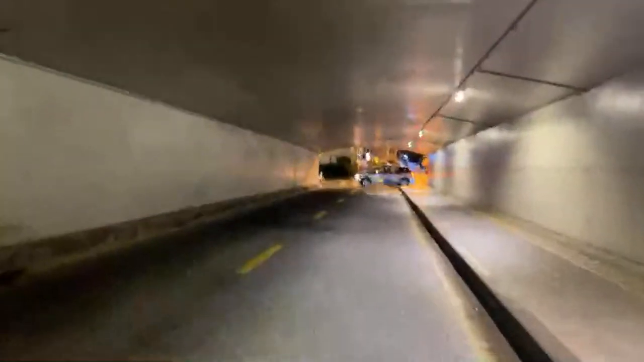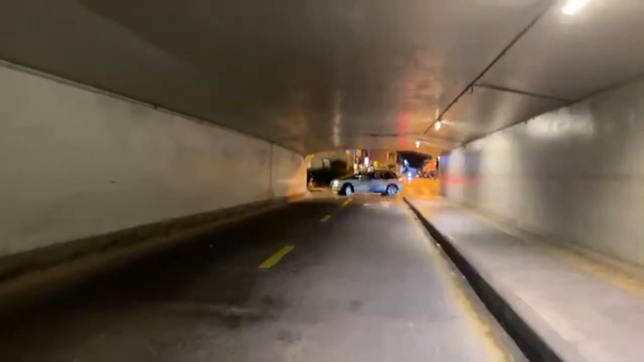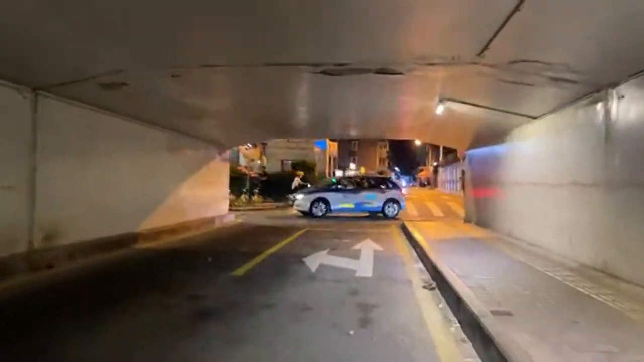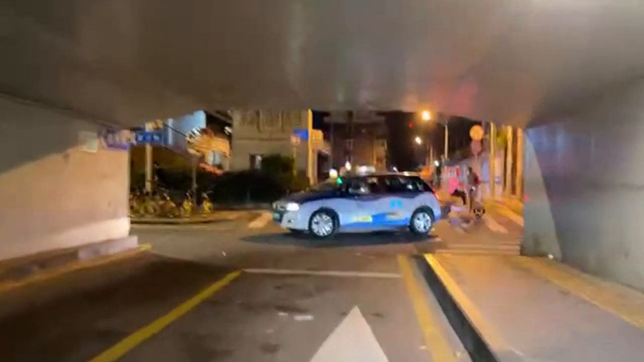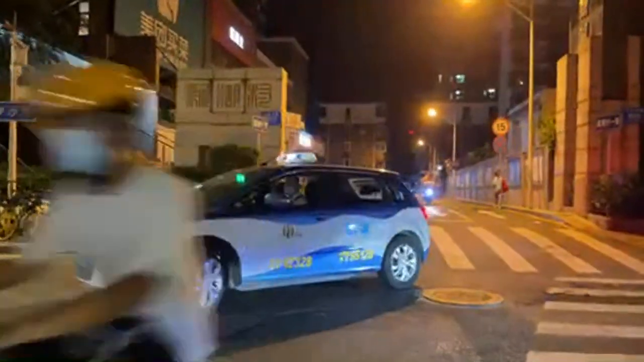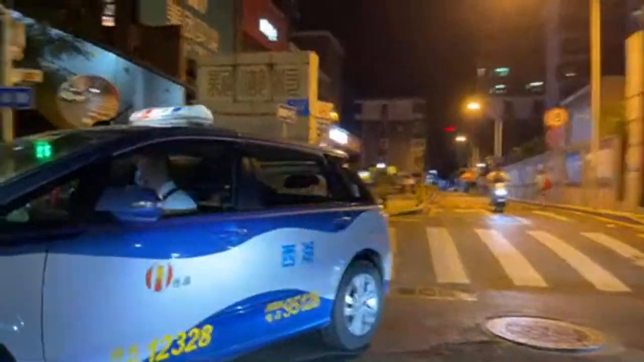So this is me speaking to you without the wireless mic, as this taxi is trying to negotiate a curve. Whoops, nope. Looks like it's still the same.